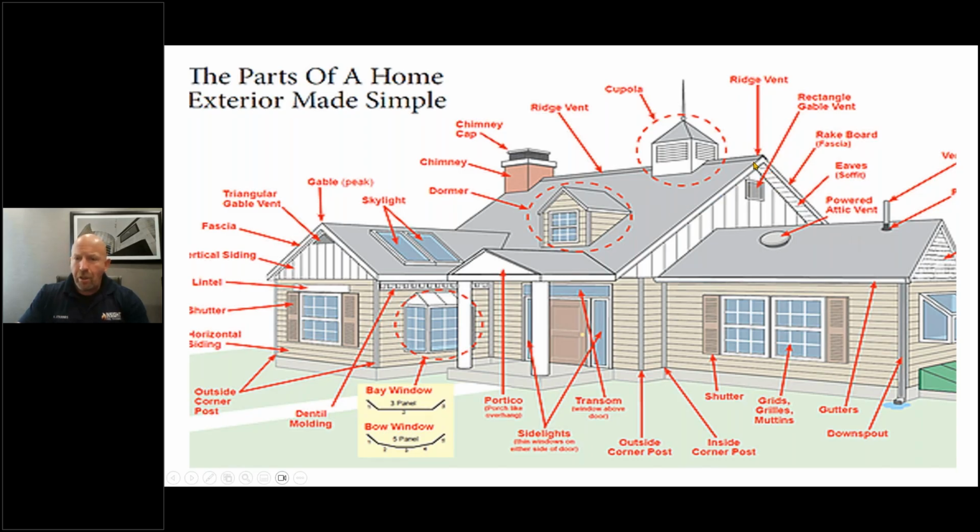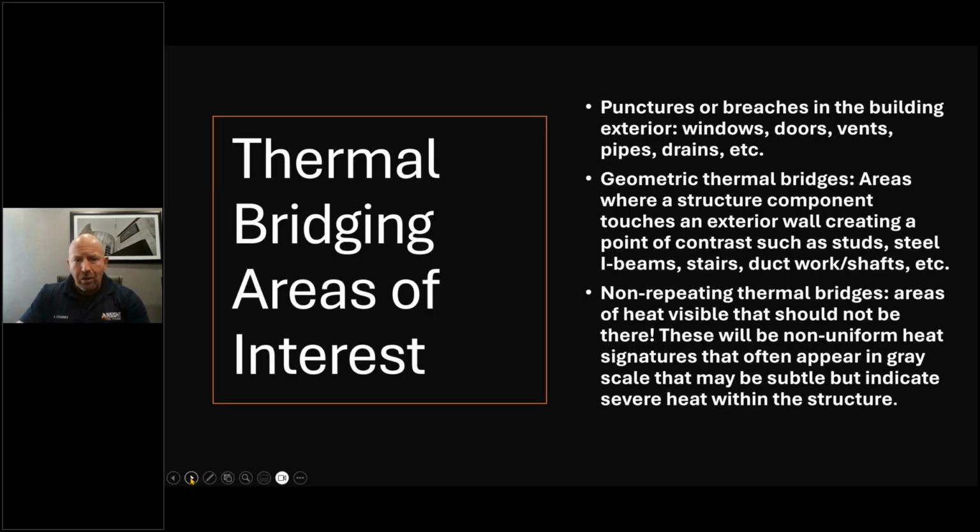Others we have caulking, flashing. We could have rubber gaskets around it, all which fail under fire conditions first. So the building's weakness now becomes your strength. But the only way this is going to work, ladies and gentlemen, is if you start looking at buildings under normal conditions, which is what we call thermal pre-planning, and then start comparing that when you have house fires or training to see the difference.